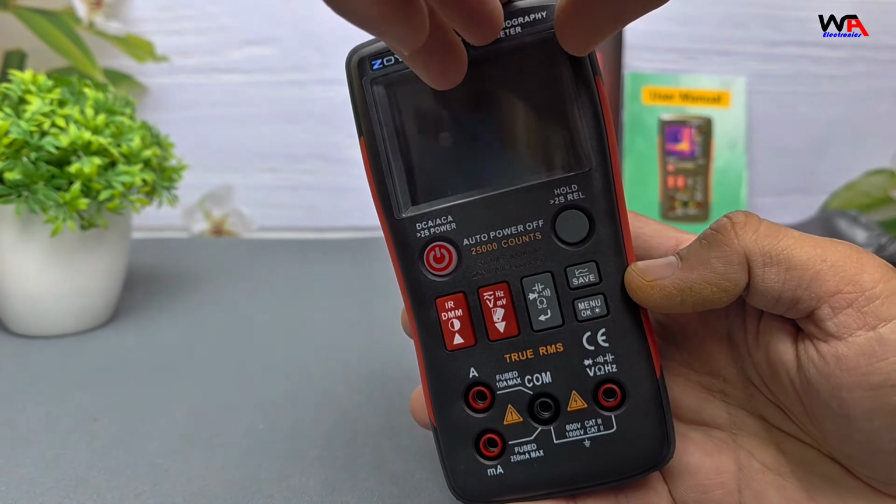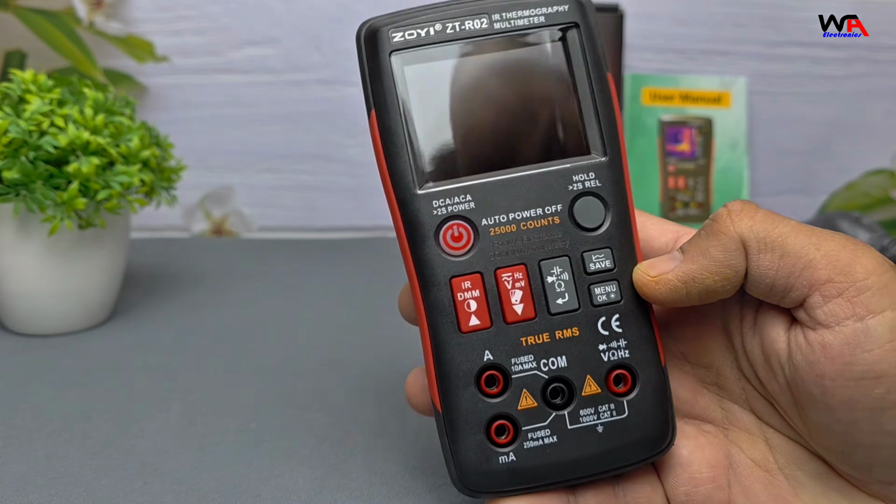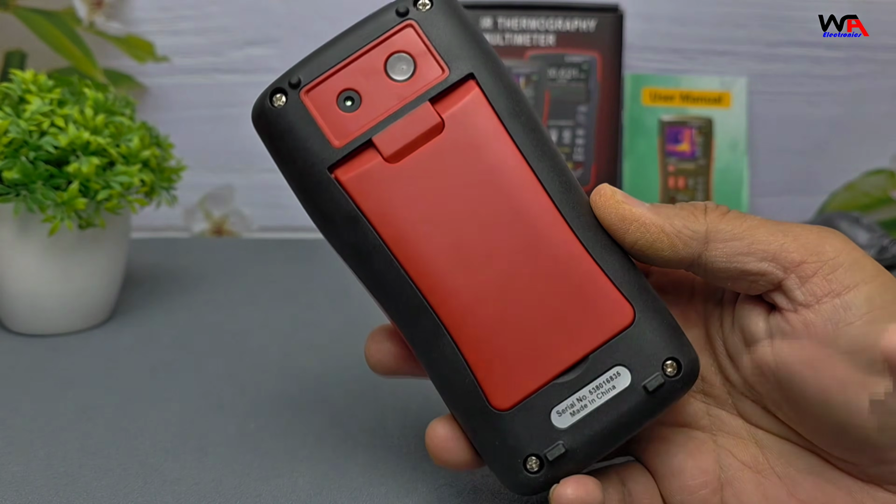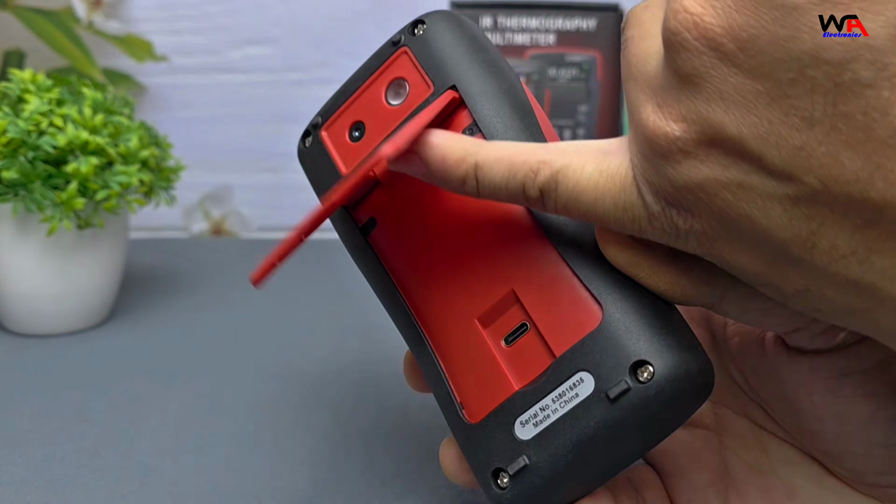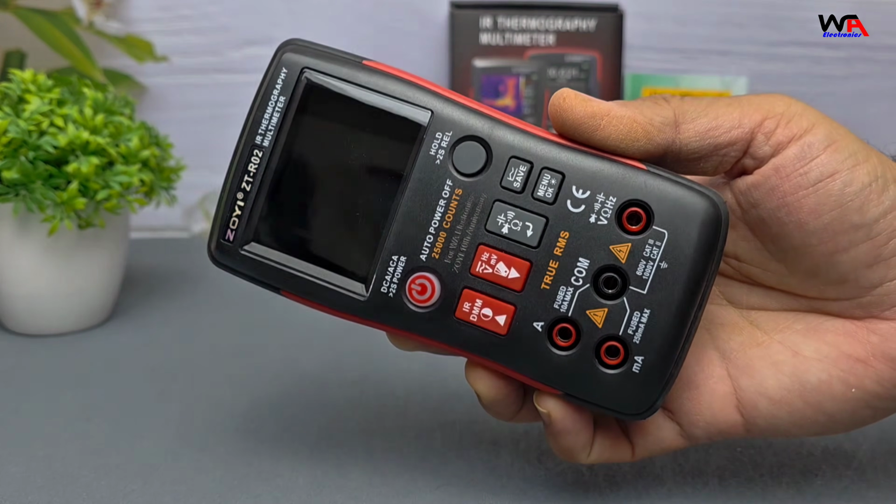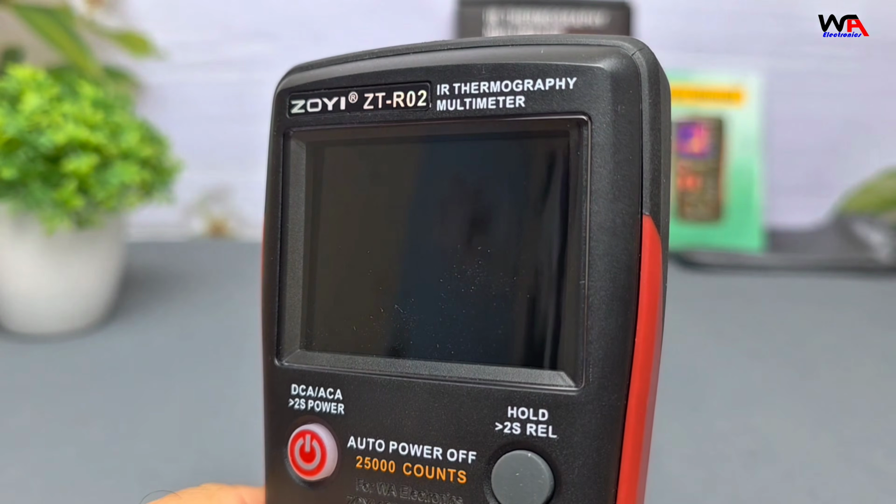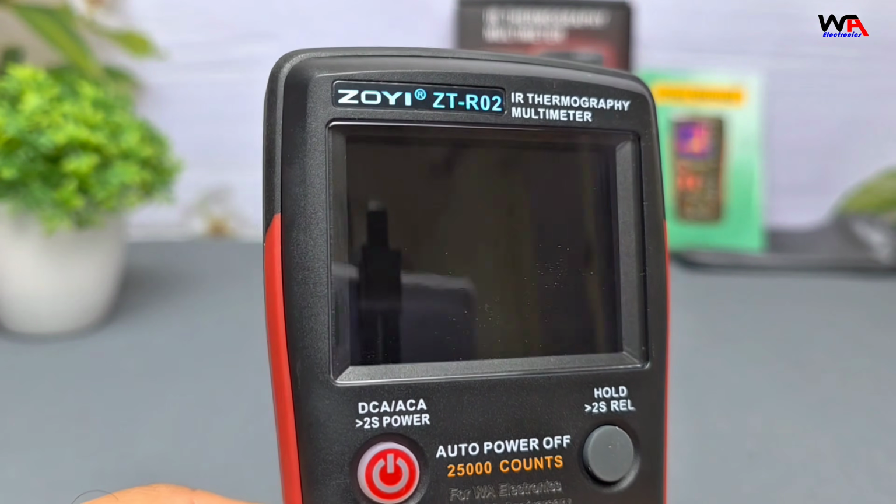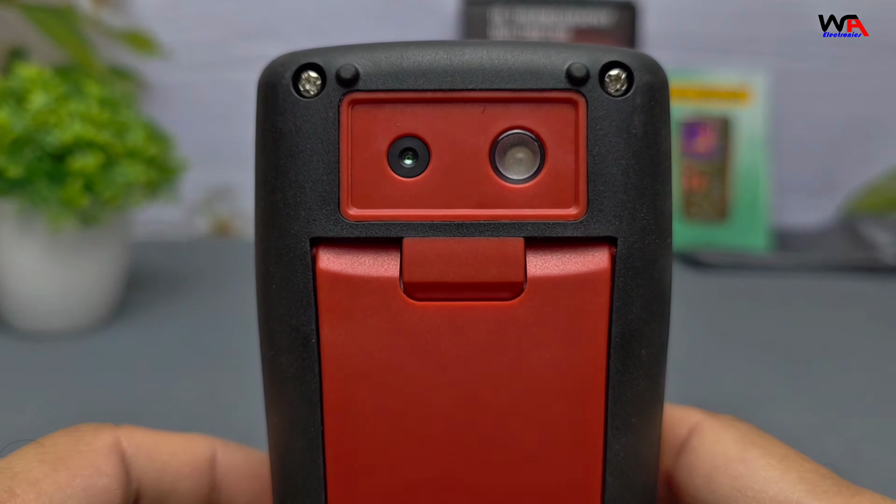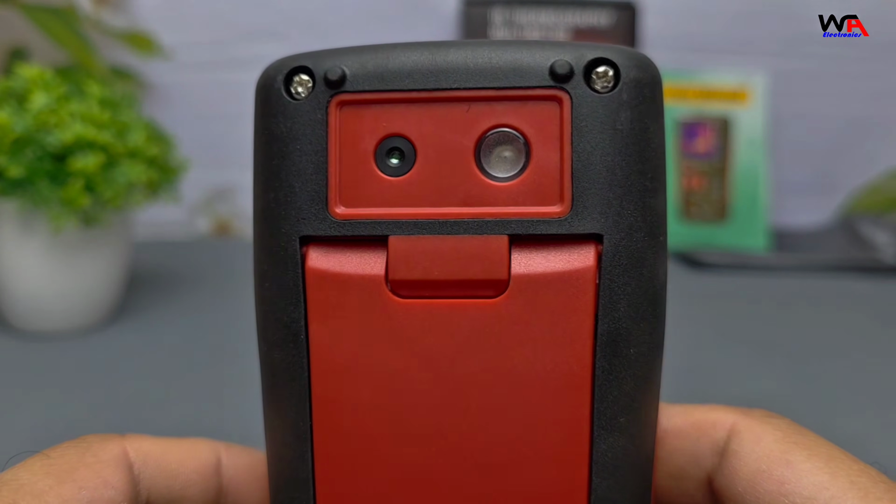The device itself feels solid and compact, around 149 by 76 by 33.5 millimeters, lightweight, and powered by a 2,000 milliamp-hour lithium battery. On the front, we have a 2.4-inch TFT display, pretty crisp at 320 by 240 resolution. The top features the thermal imaging sensor, a 96 by 96 vanadium oxide microbolometer, which is upscaled to 240 by 240 for display.